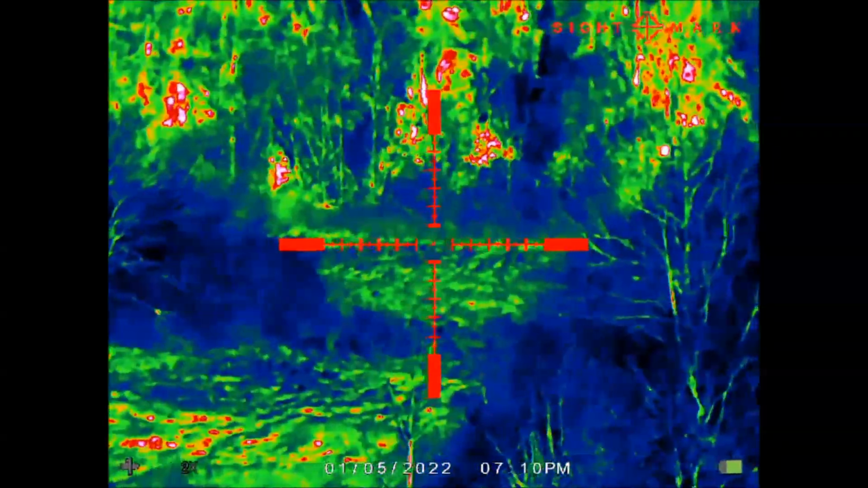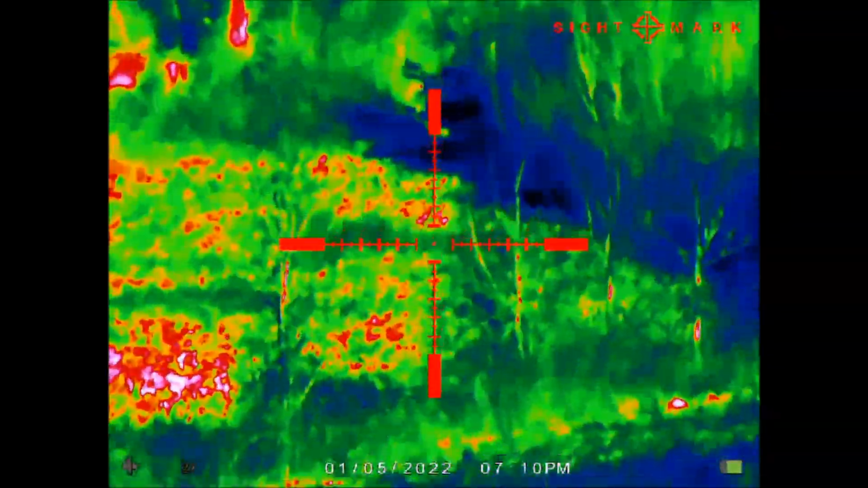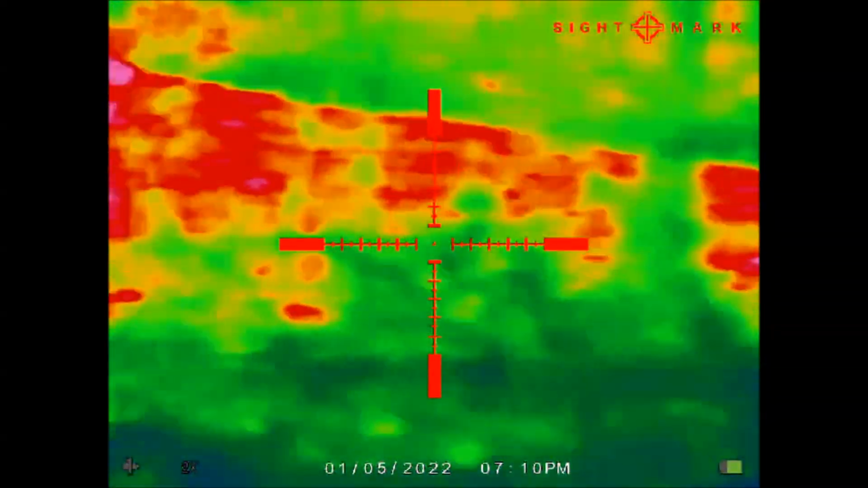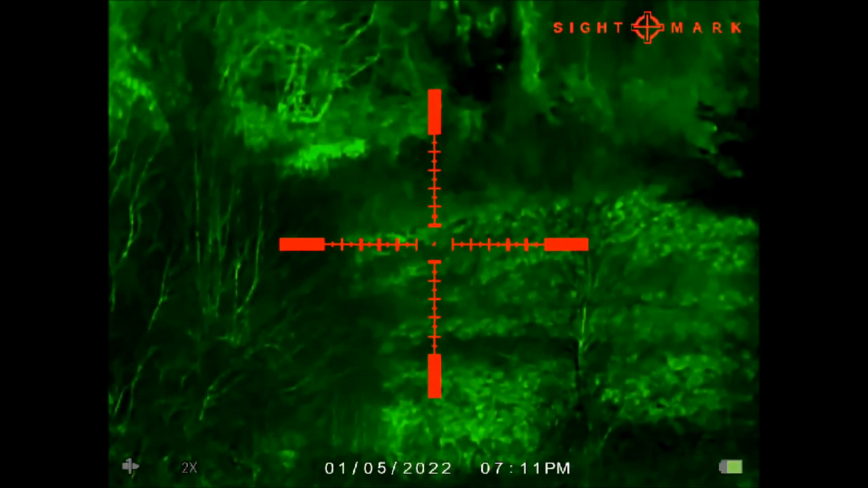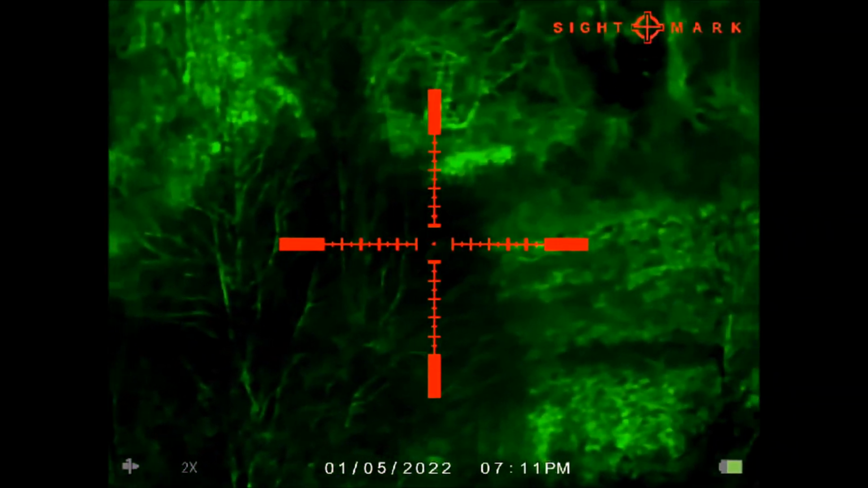Okay. Now we have the classic rainbow. We are back at the green, and so now we are again on the green, so 5 palettes in total.